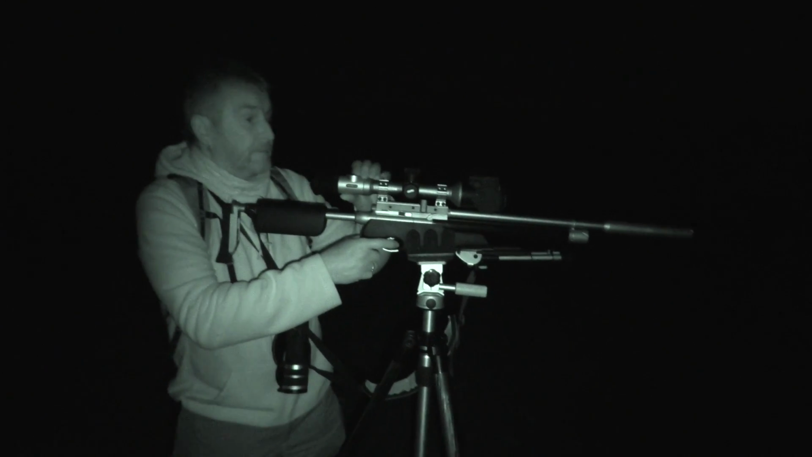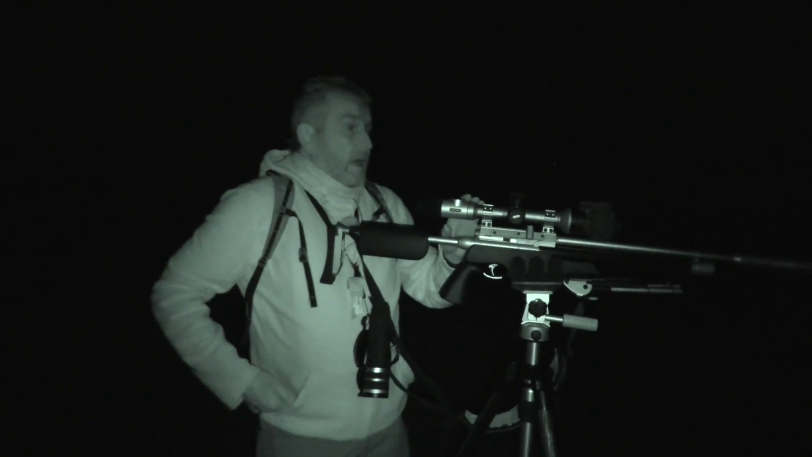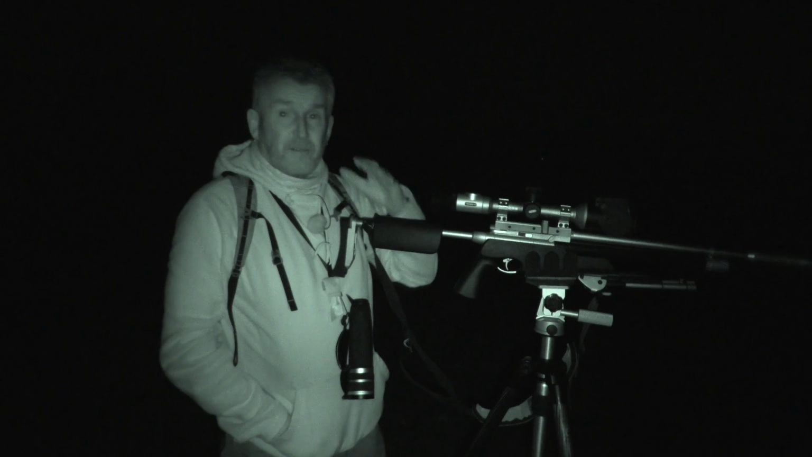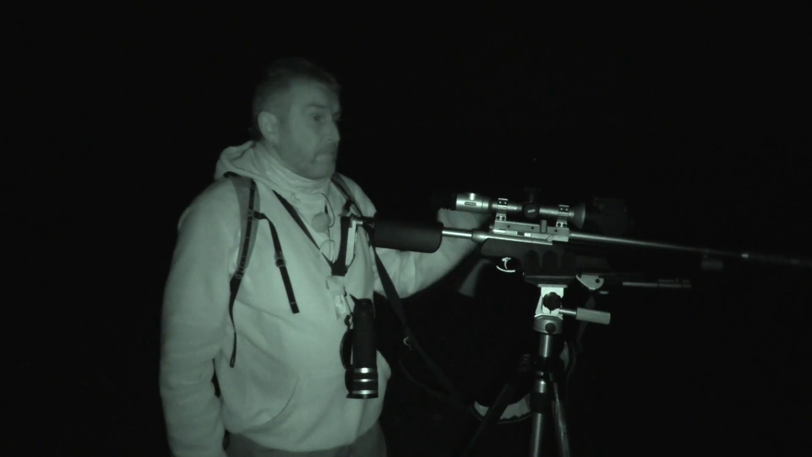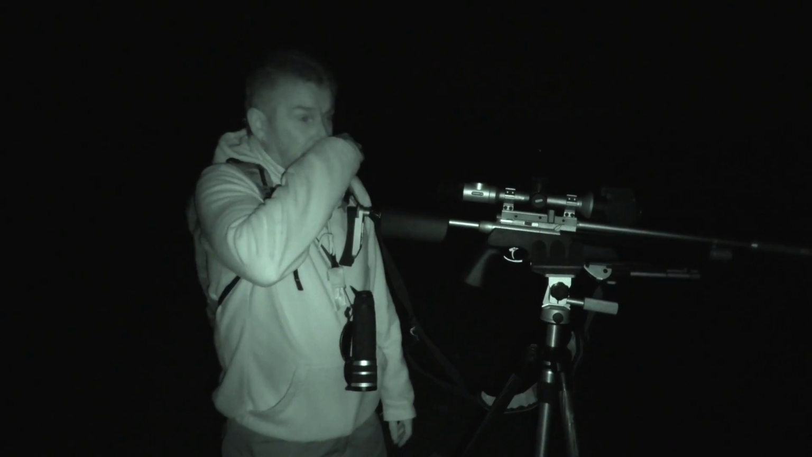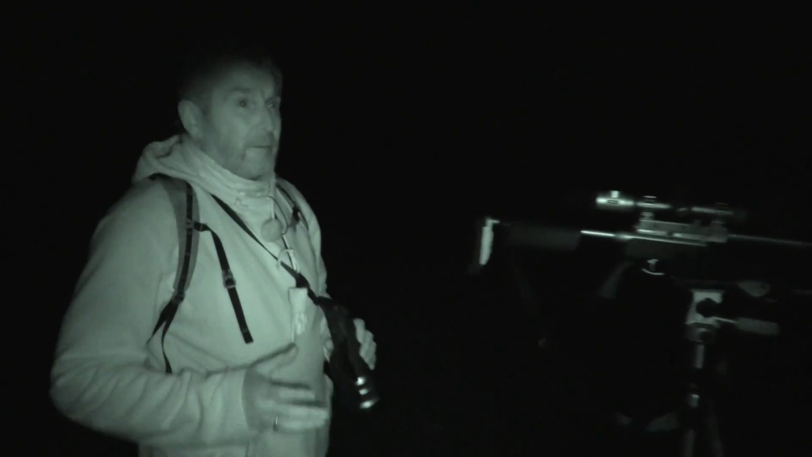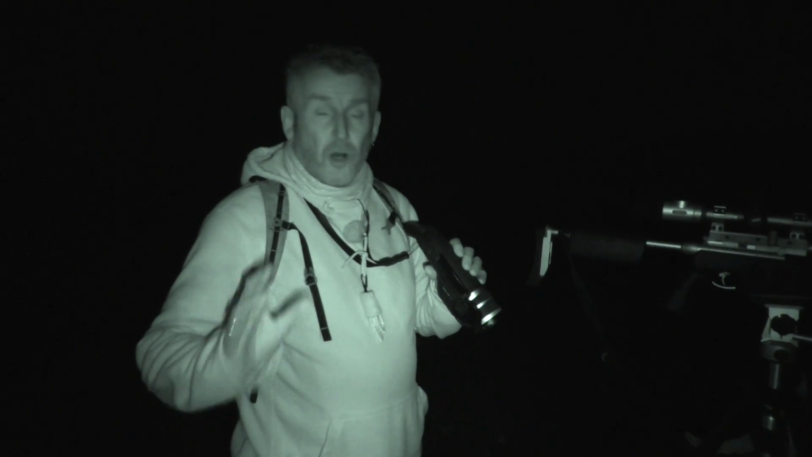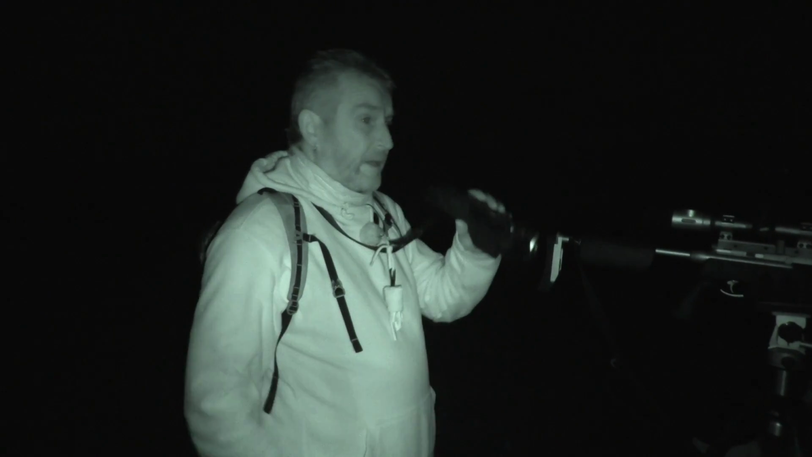Lovely. Another one down. Quite a straightforward shot, that one. It was sat just to the side of the fence, hidden from us as we walked in here, but obviously it couldn't see us and we couldn't see it. Took it, nice headshot, just rolled over and it's down. So we'll pick that up in a minute, but we'll just scan around a little bit more, see if there's anything else about. Again, that one looked quite healthy, but it was moving more normally than the first one we had. That's definitely got mixy, but we'll check it in a minute when we pick it up.